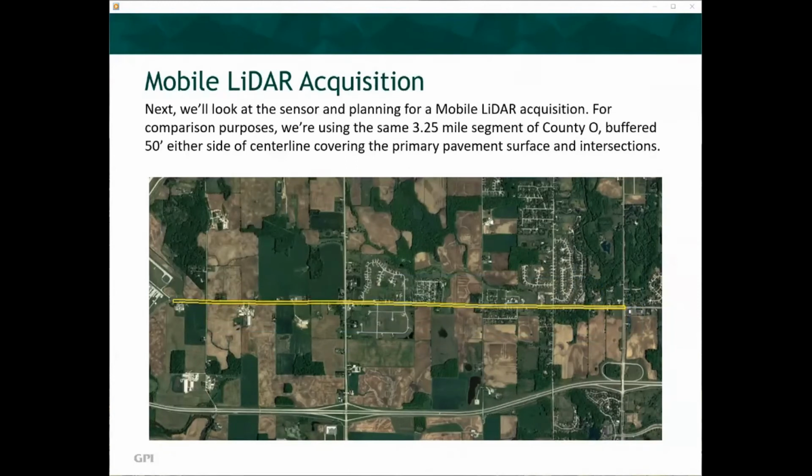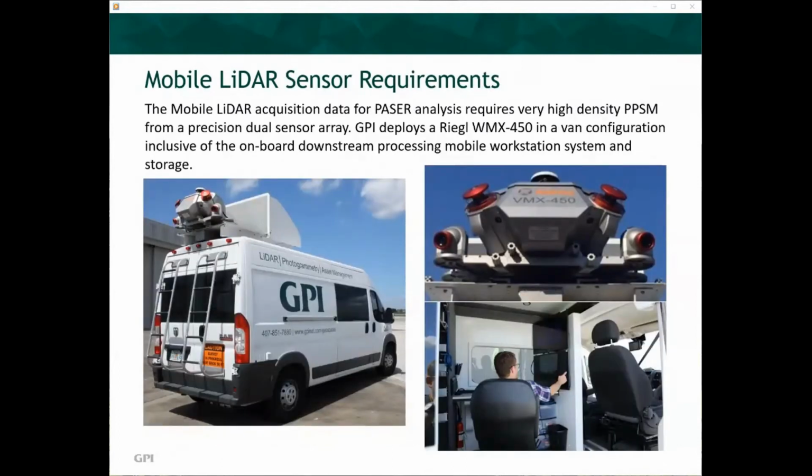Next, we'll look at the sensor and planning for a mobile LiDAR acquisition. For comparison purposes, we'll use the same 3.25 mile segment of County O, buffered 50 feet either side of centerline, covering the primary pavement surfaces and intersections. The mobile LiDAR acquisition data for PASER analysis requires very high density points per square meter from a precision dual sensor array.